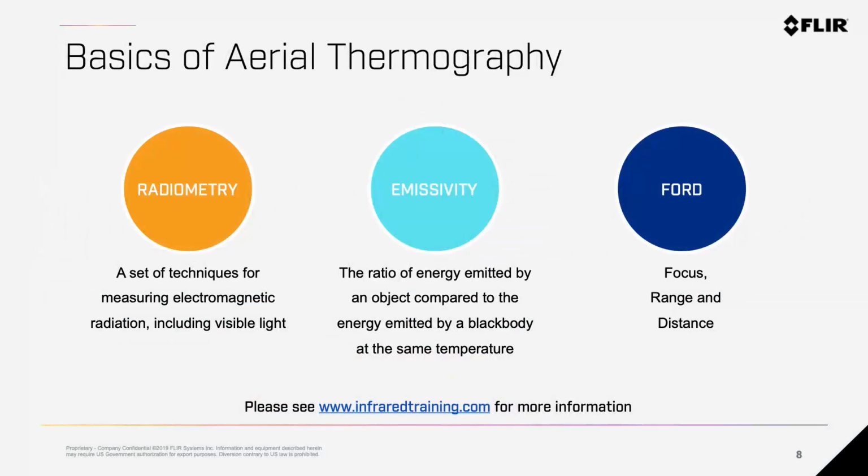When collecting aerial thermal data, there are a few things that you need to consider to ensure that it is accurate. Here are some of the basics of aerial thermography. Radiometry is a set of techniques for measuring electromagnetic radiation, including visible light. So if you're doing a quantitative analysis of a solar field, this is something that you need to focus on to make sure that you're collecting the right temperature.